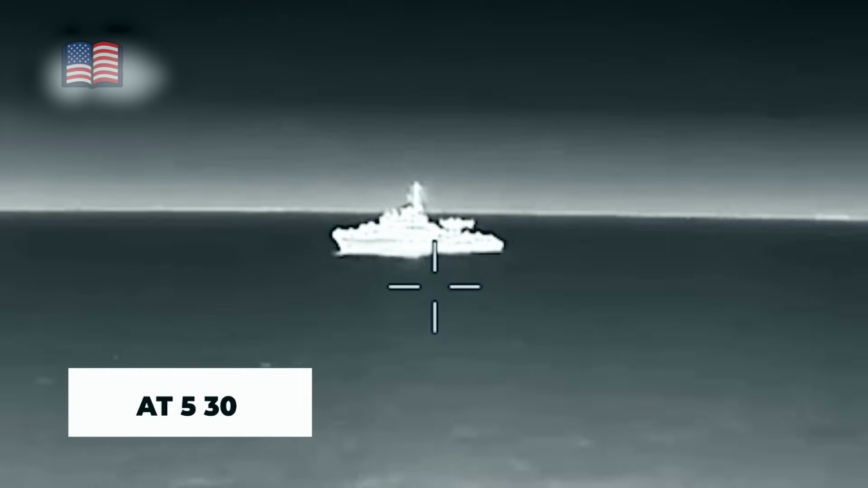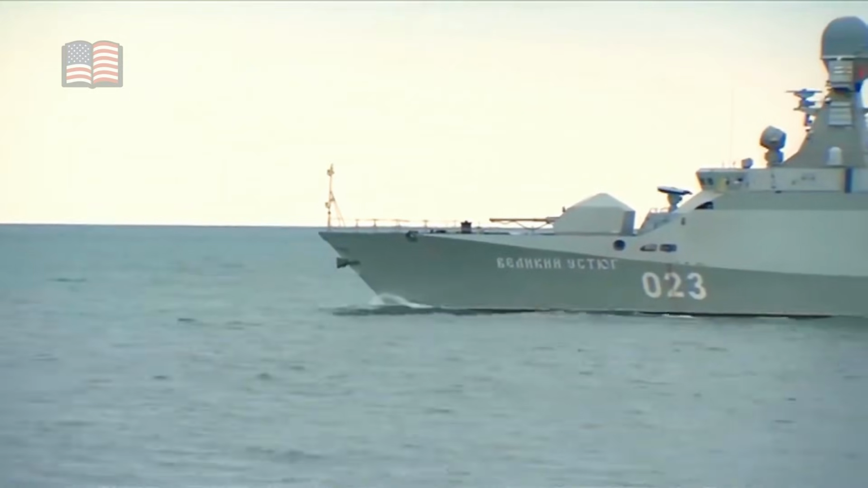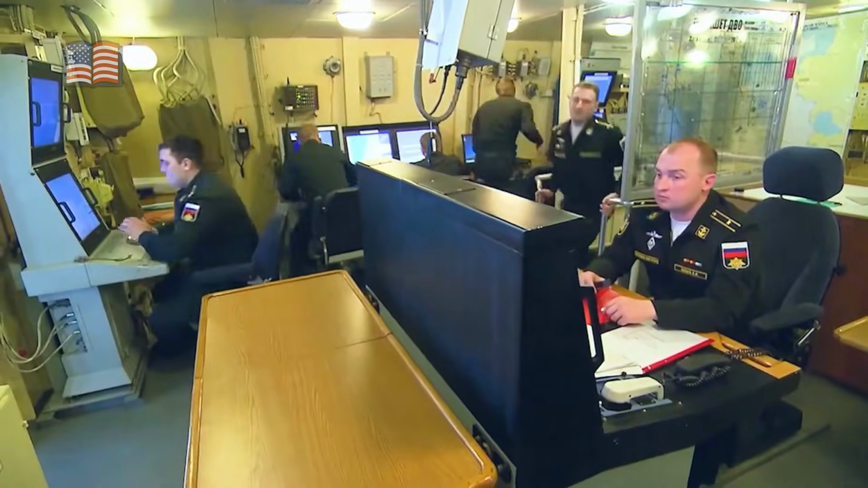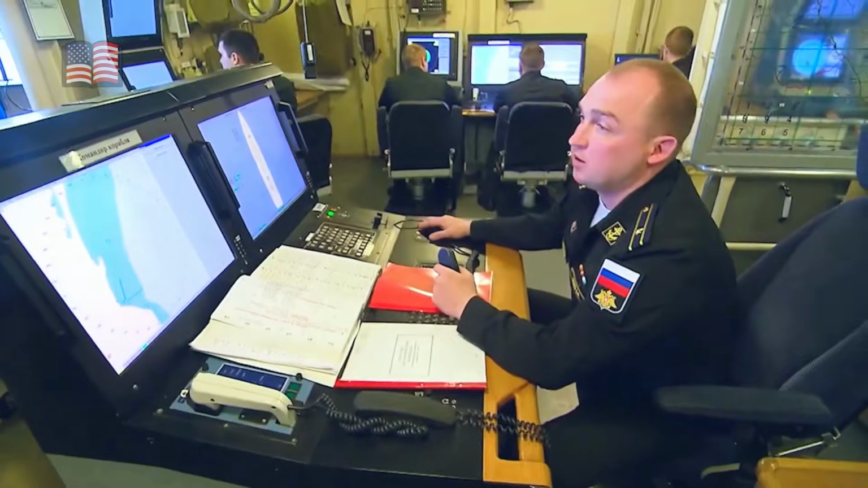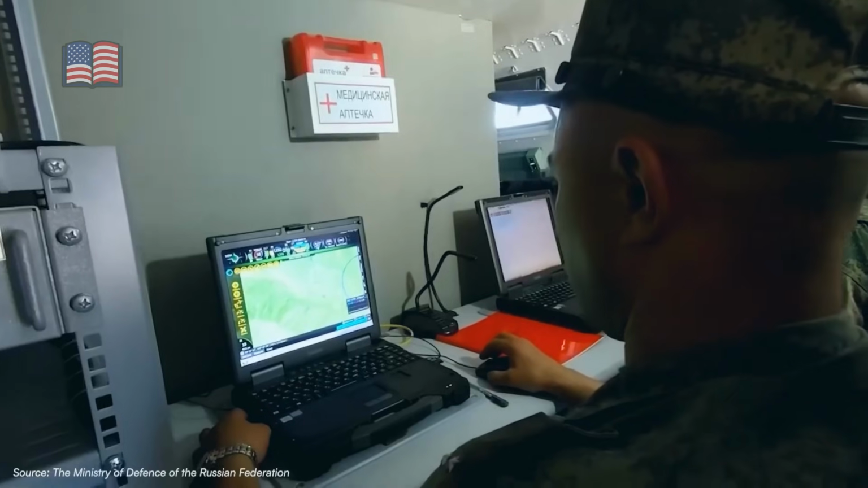At 5:30 local time, the Sea of Azov looked empty to the naked eye. But one Russian Bayraktar M-class corvette was already in the last calm minutes of a launch cycle, its deck teams moving with the practiced routine of a ship carrying Kalibr cruise missiles and a plan to aim them at Ukrainian cities before sunrise fully arrived.